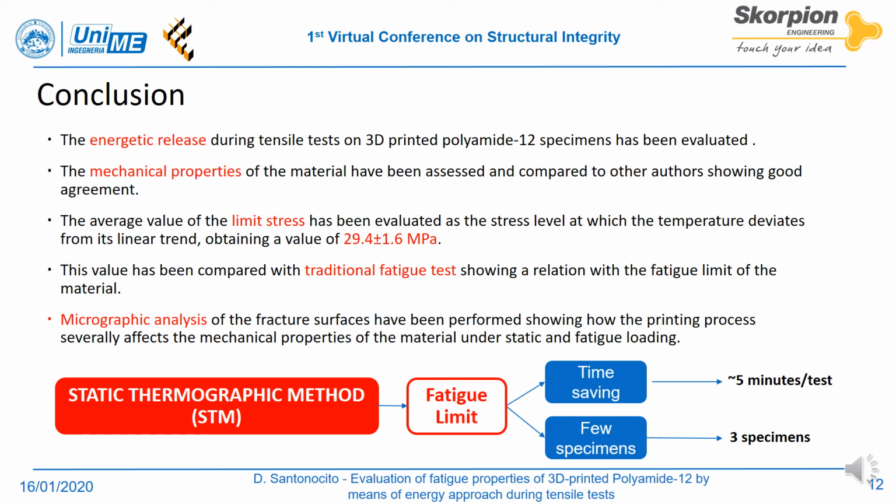The average value of the limit stress has been evaluated as the stress level at which the temperature deviates from its linear trend, obtaining a value of 29.4 ± 1.6 megapascal. This value has been compared with traditional fatigue tests showing a relation with the fatigue limit of the material.